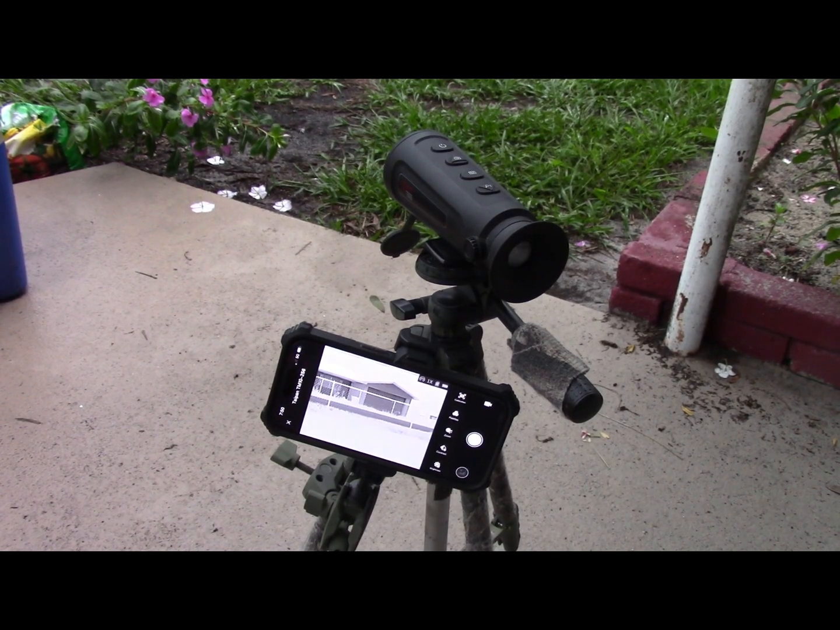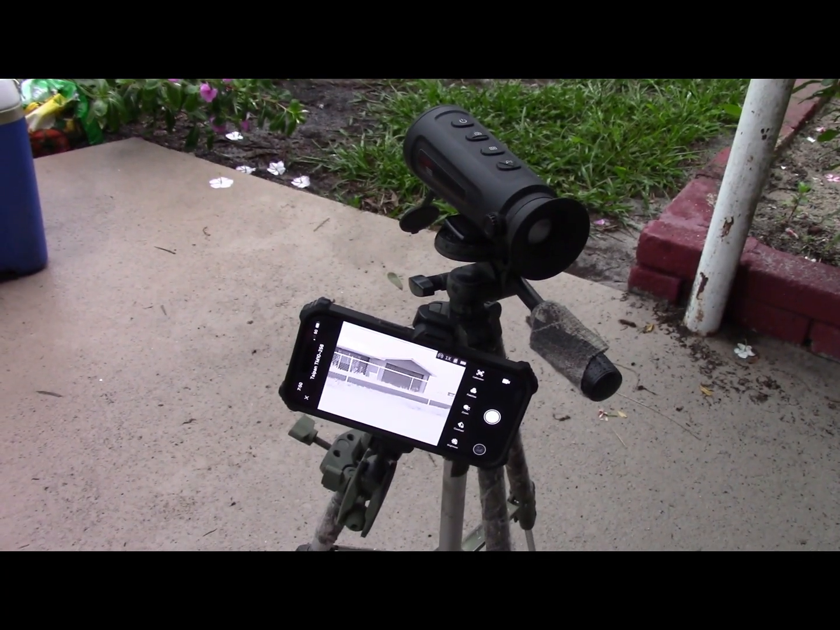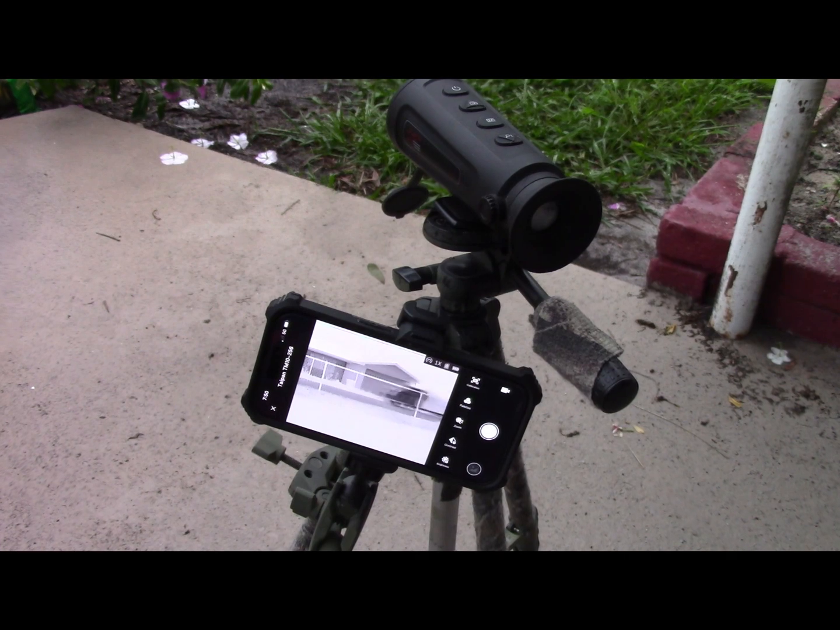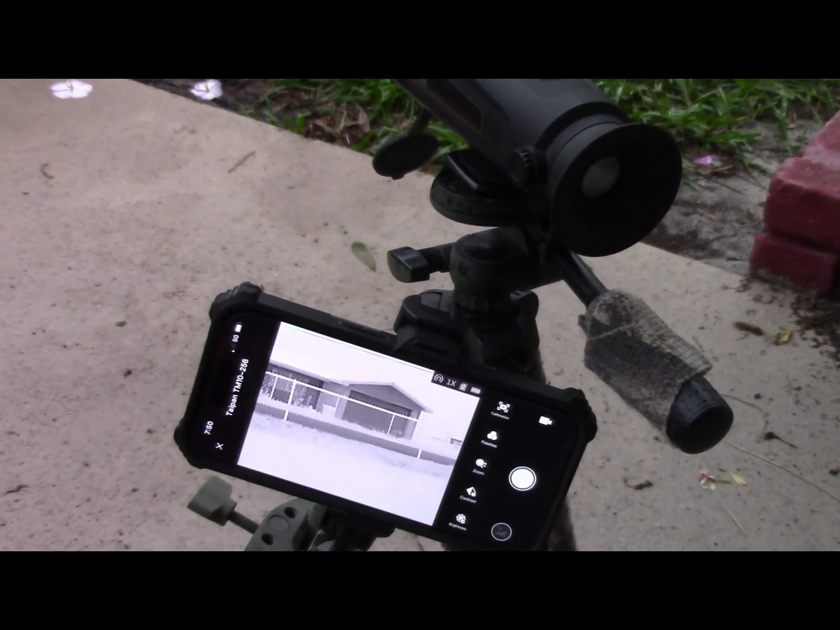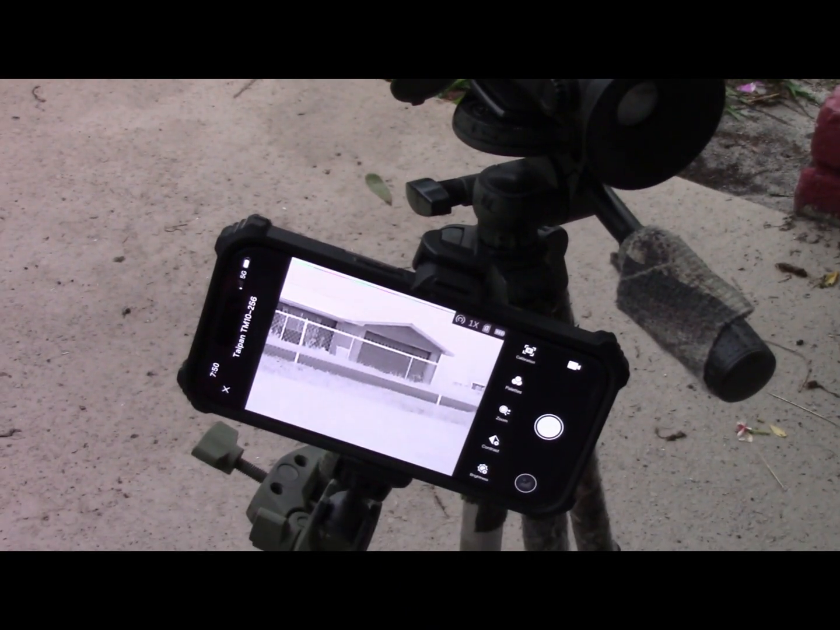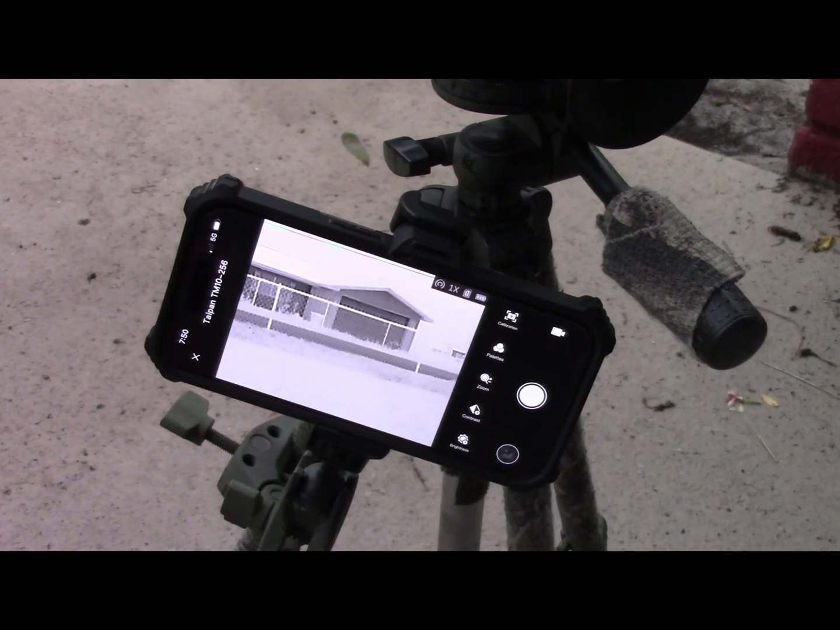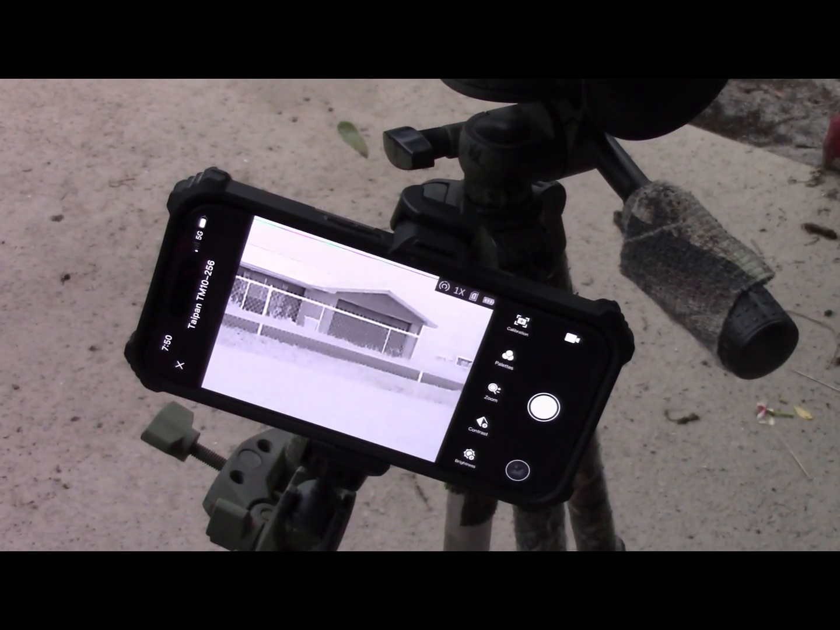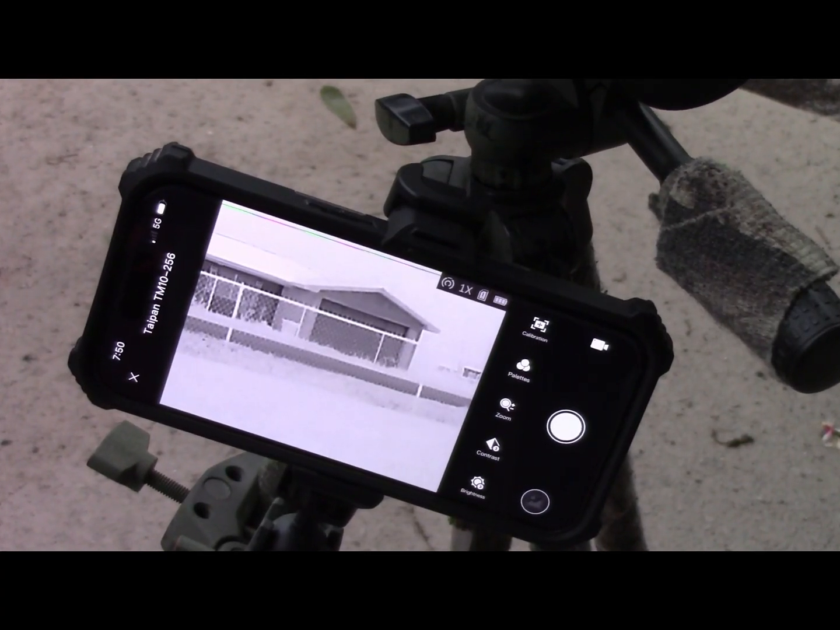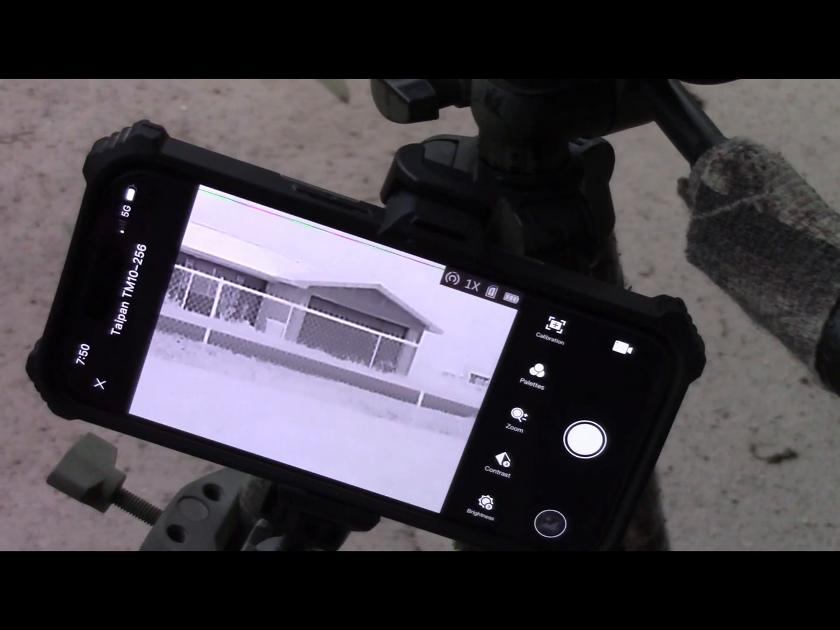Now I've been using the app on it with my phone so I can see the screen while I'm out there in the woods. So I can see the screen real good, and just press and record from the phone there. And with that, it has audio.